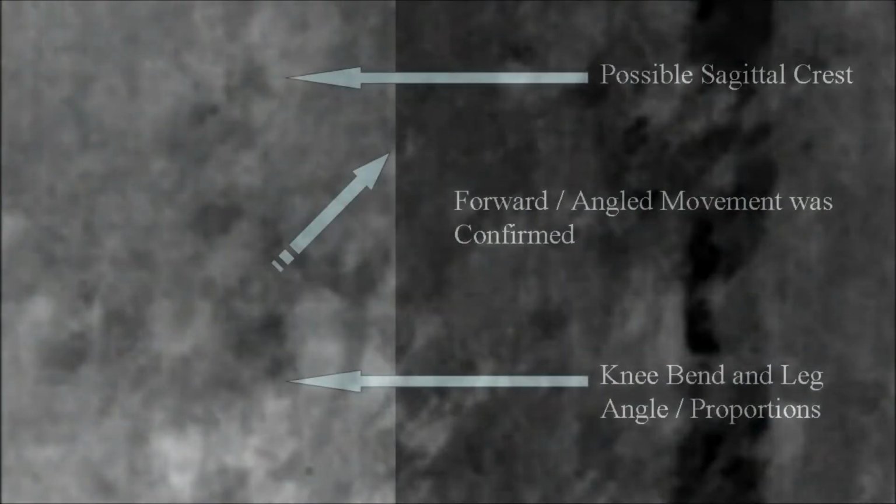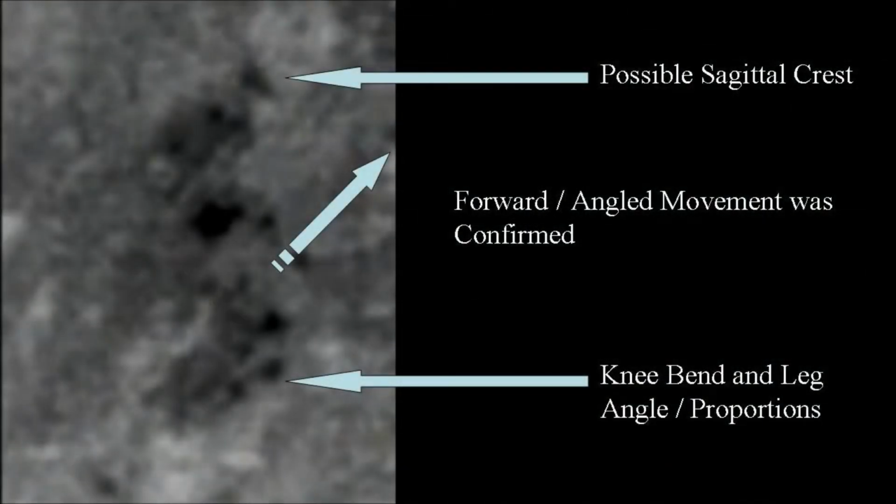Granted, this film footage does nothing to prove the existence of Sasquatch. However, the analysis and open dialogue has raised some enthusiasm that the figure in question does have some very compelling physical characteristics, and it may indeed indicate that Sasquatch are in the Avocado Lake area.